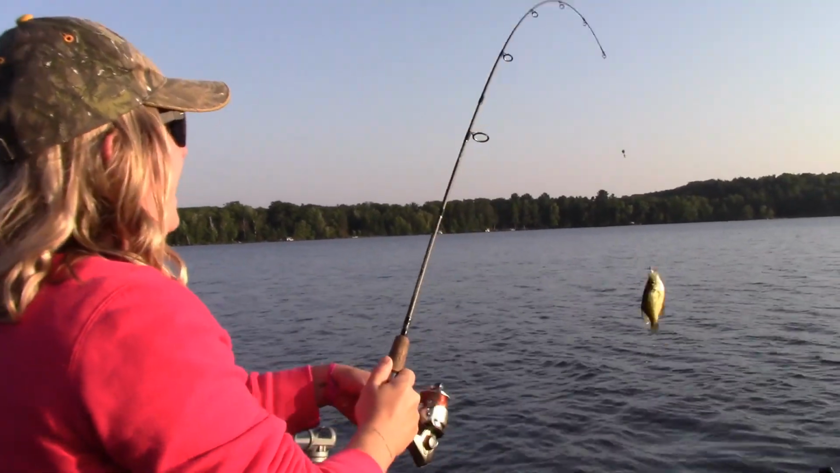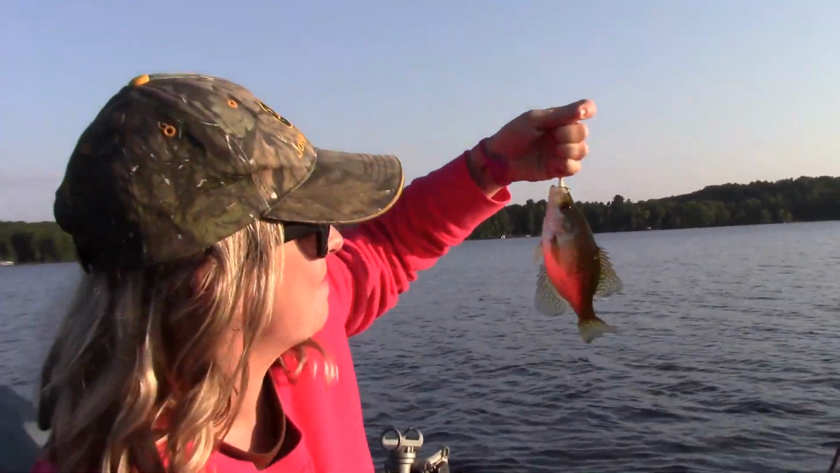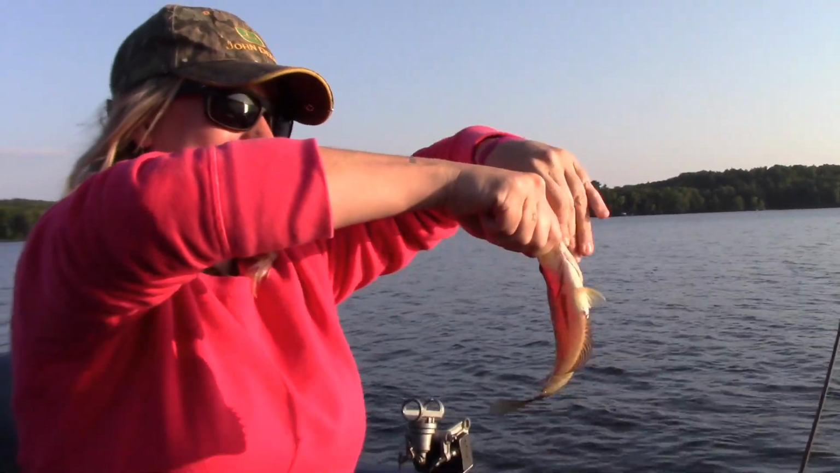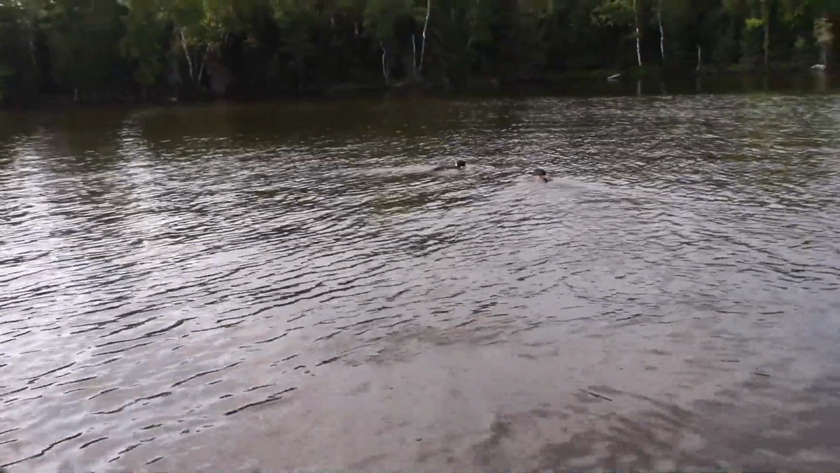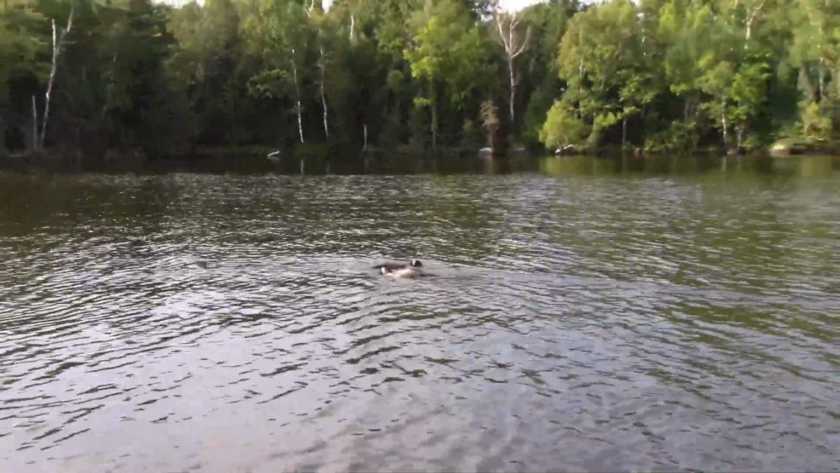You're just out fishing me like crazy here. It's a little smaller one there. About time you get some little ones. You've been getting some pretty decent crappies though. Oh yeah. Definitely getting some eaters here. Got a few loons out here visiting us. Saying hi.